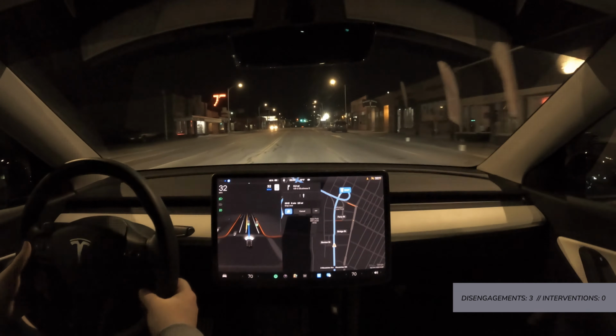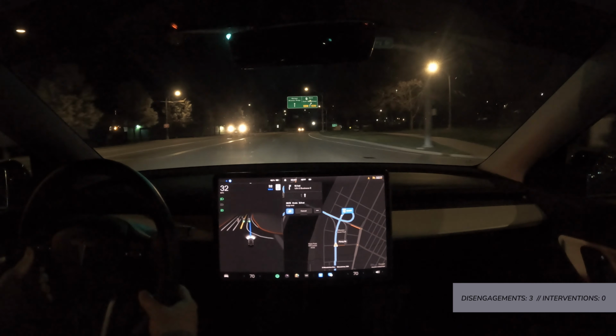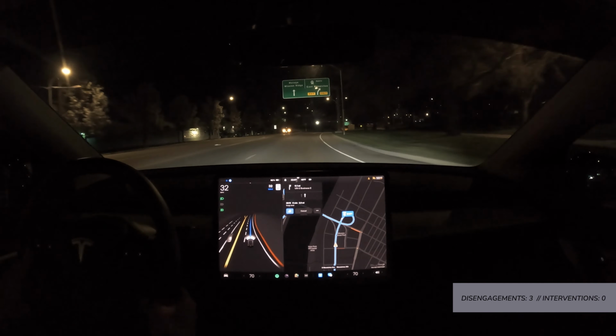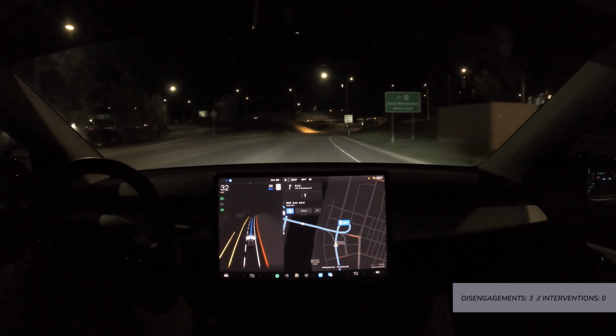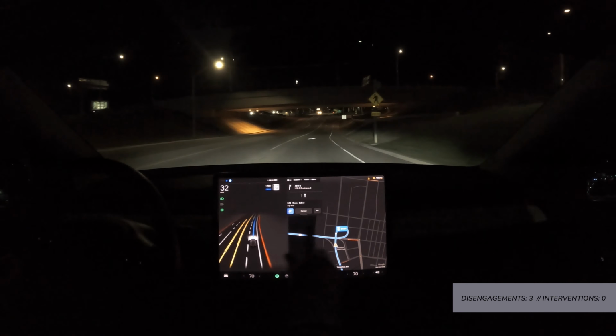This new blue path is new. I'm sure if any of you have been watching other folks' FSD drives, that's not a surprise, but it's kind of a neat thing. A clearer intended path, especially for turns. Okay.